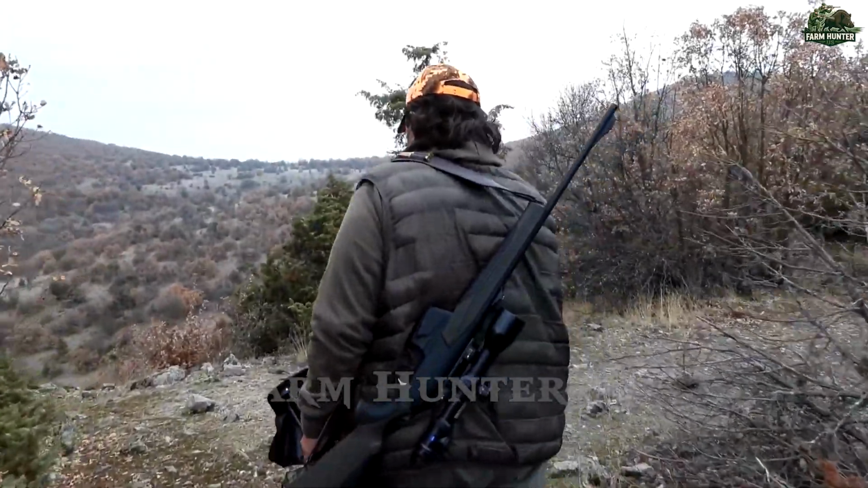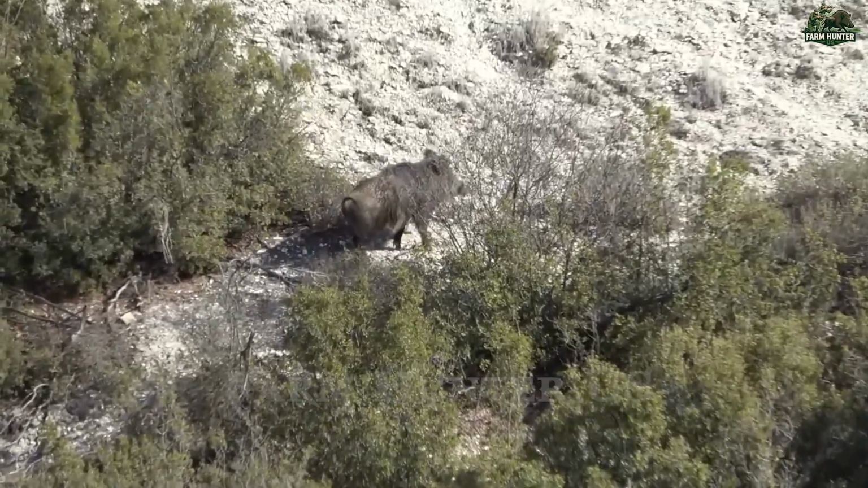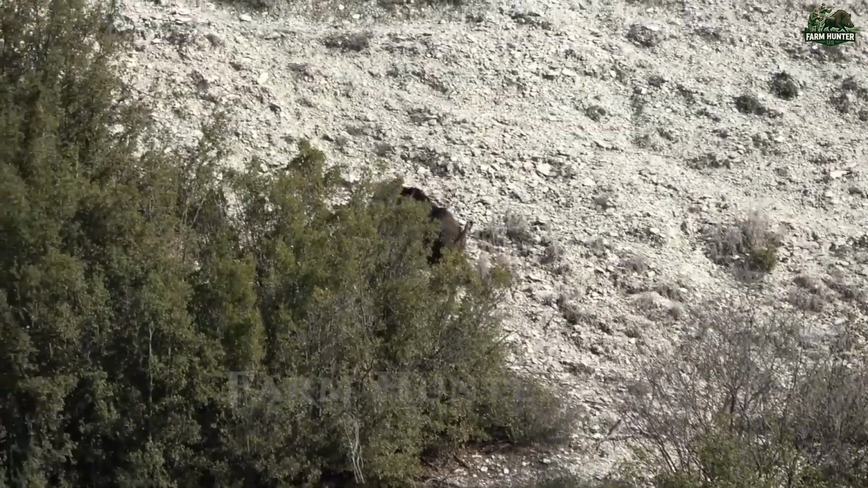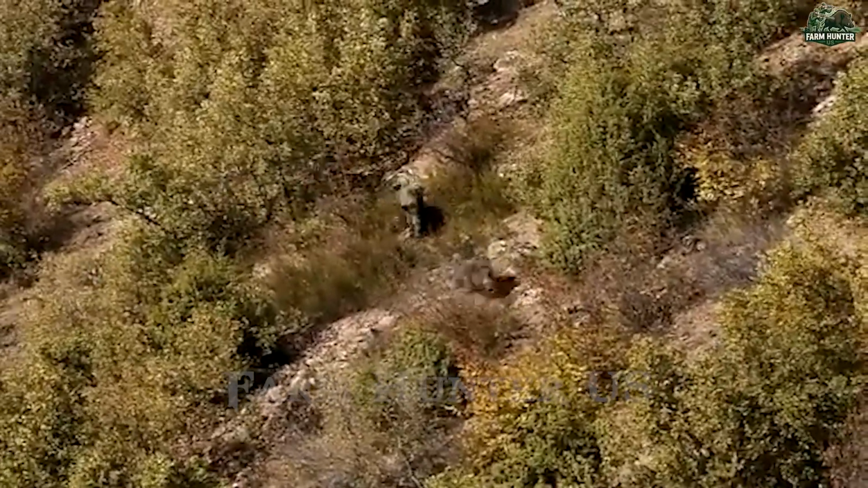But the deeper we pushed into the forest, the more apparent it became. This wasn't a routine hunt. The forest was teeming with aggressive boars. I radioed John with an urgent warning. A group was heading straight toward him.